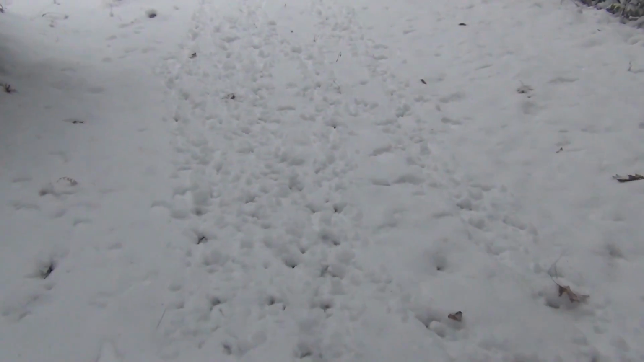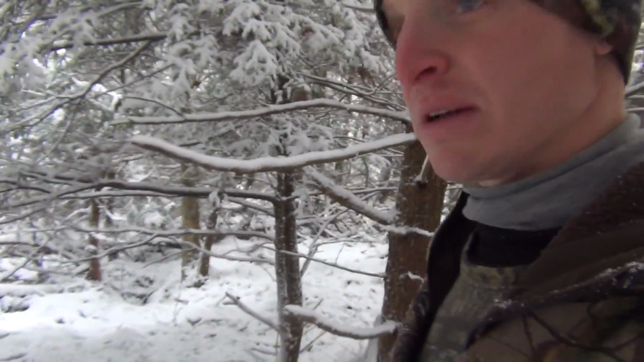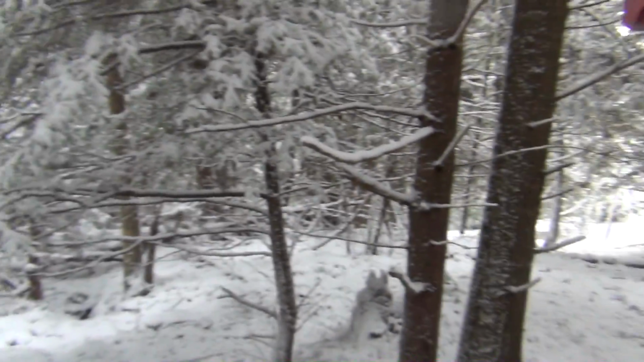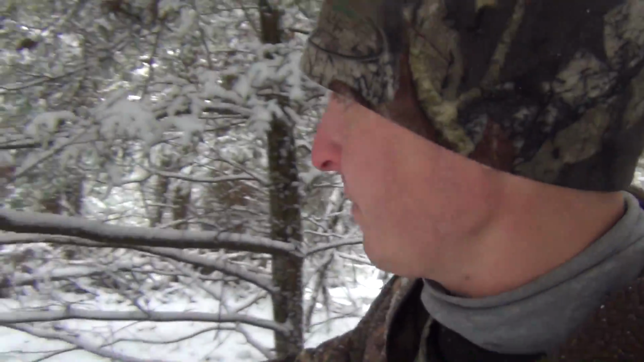There's a few of them there. I couldn't get any good ones. I need to turn off my autofocus. That's all those turkey tracks. Good news. Those turkeys walked right in front of my trail camera. Yeah, it'll be alright. These limbs are hanging a little bit low with all this snow on them.